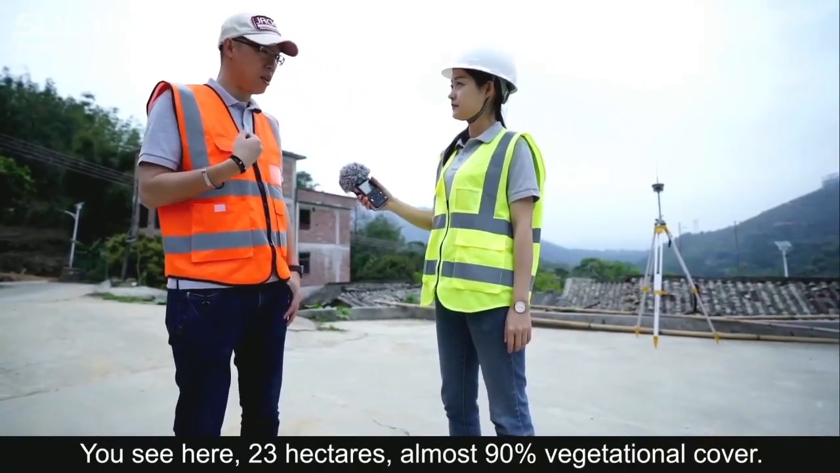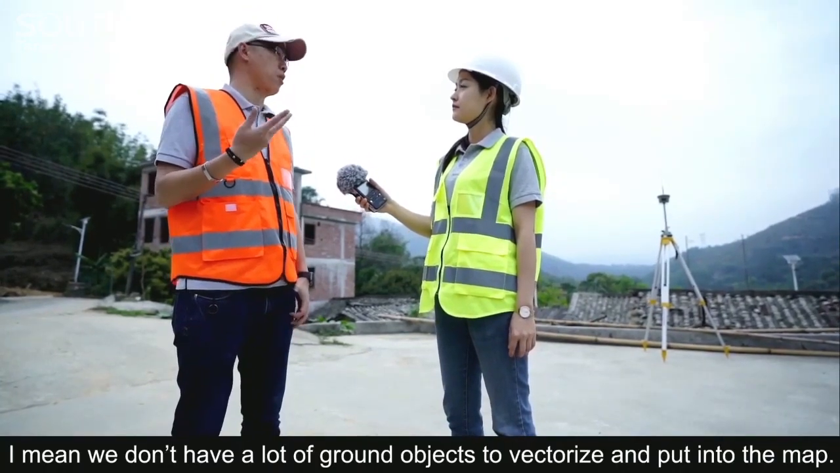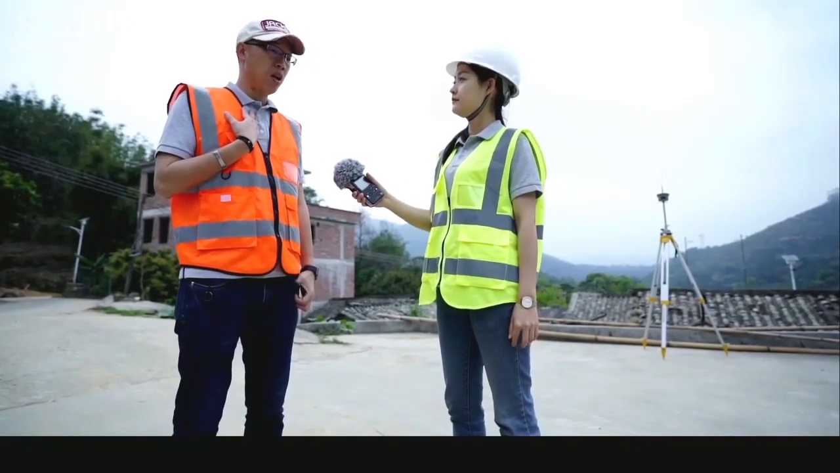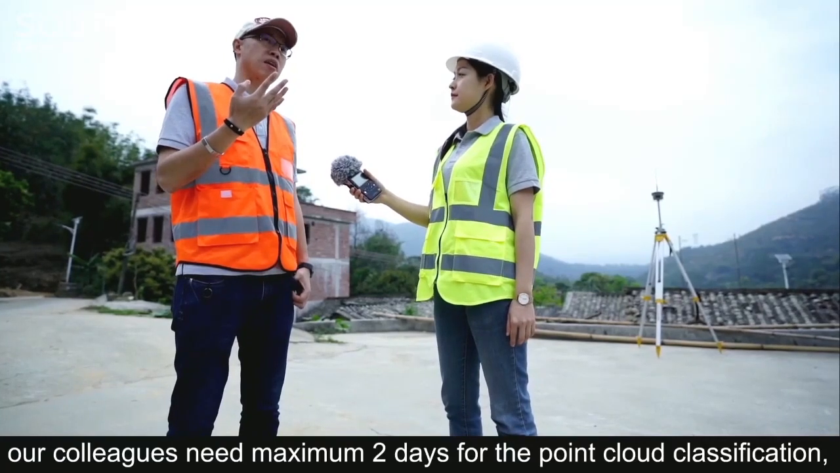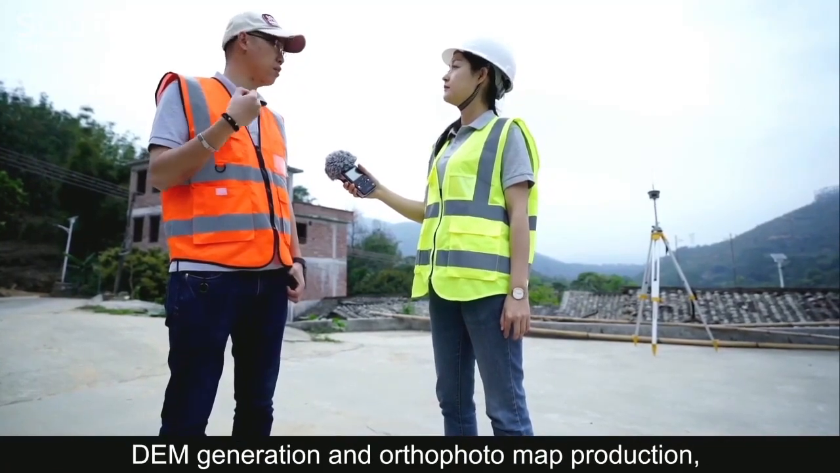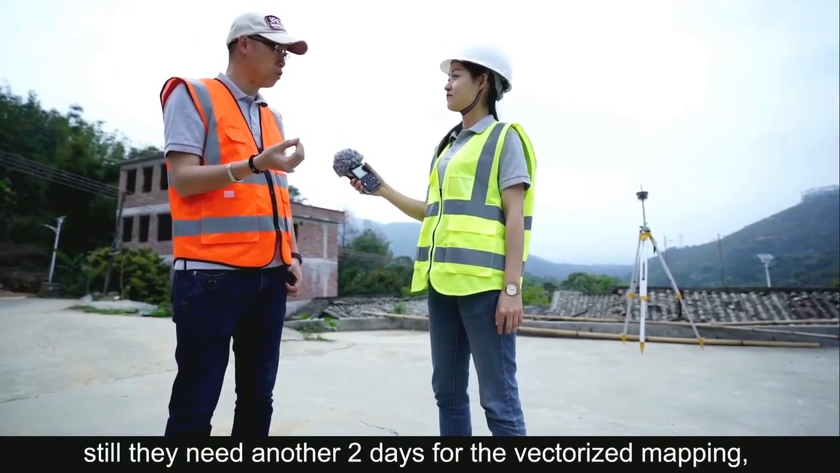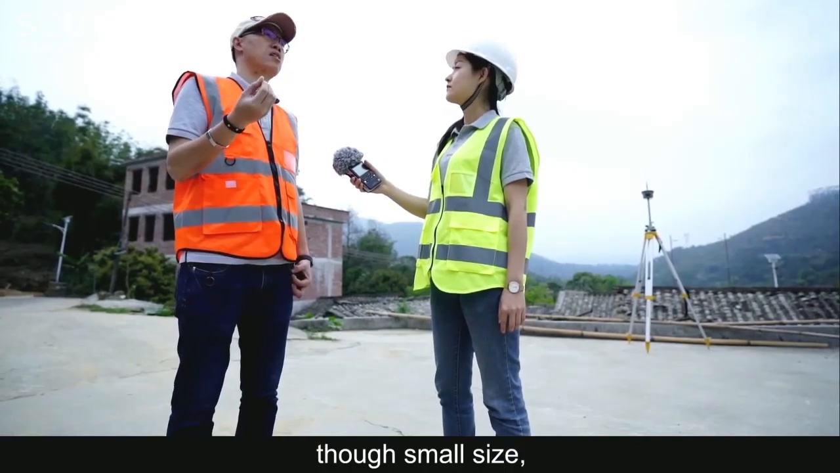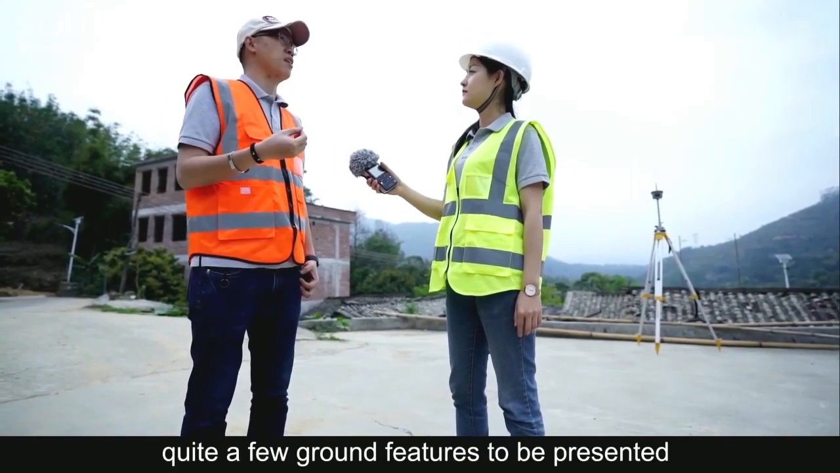Those small size, quite a few ground features to be presented and vectorized against 1 to 500 mapping scale, right? Let's say also 1 day here. So in total, within 4 to 5 days, we can complete all. That's bravo! One more question. Many clients even asked me before whether we could provide data processing service individually.